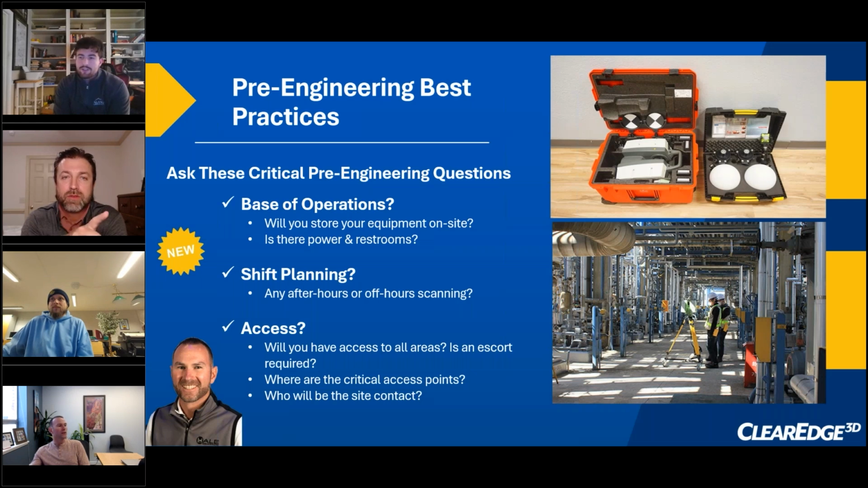Yeah. And just on a little bit more humorous note on the access side, I think I learned this one from you, Greg, is the importance of including a doorstop in your scanning kit.